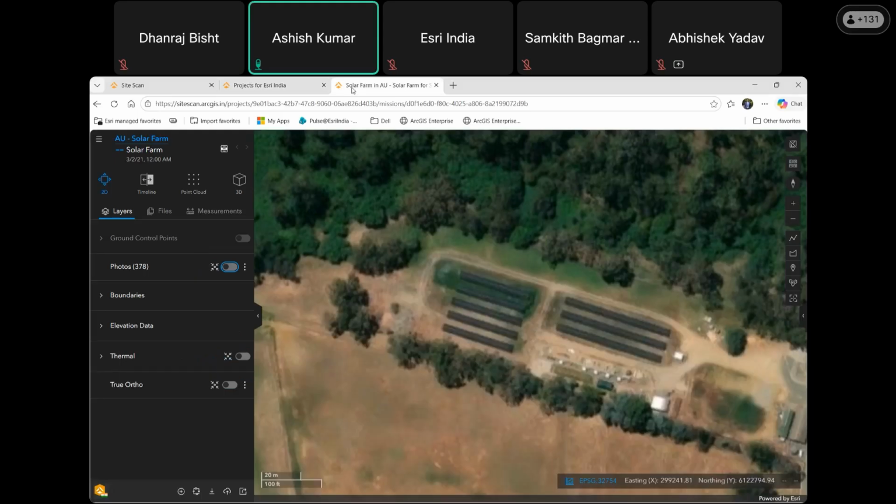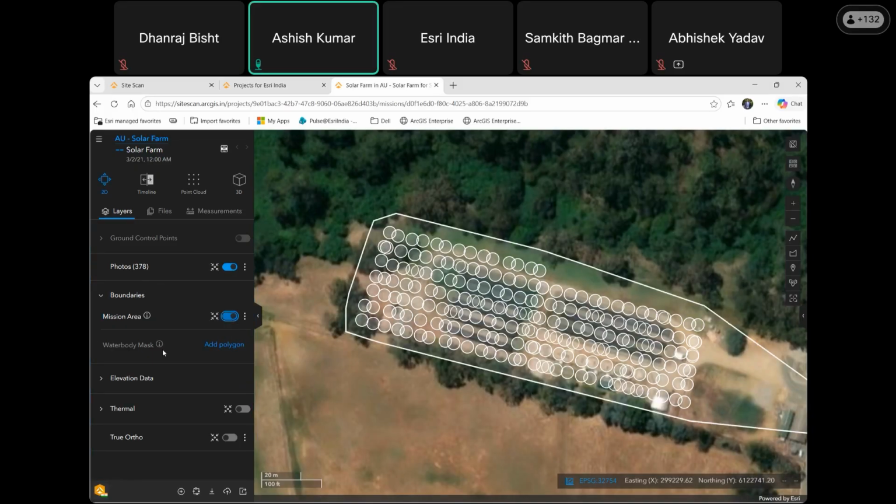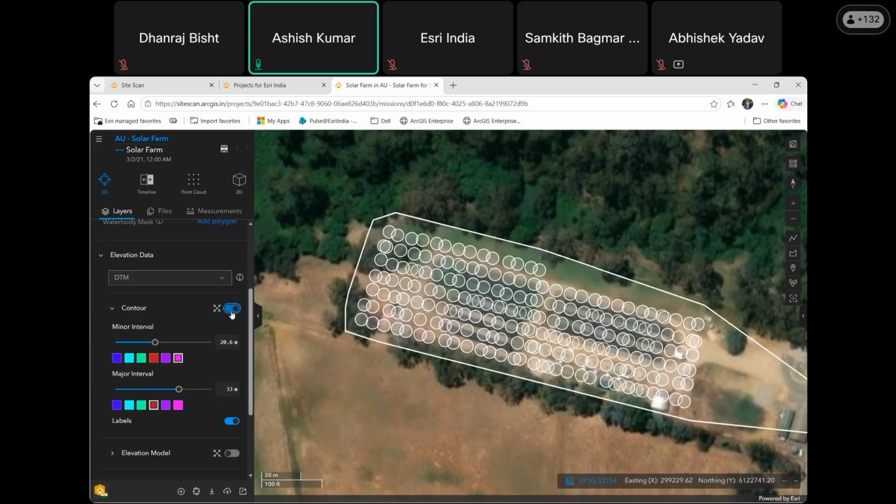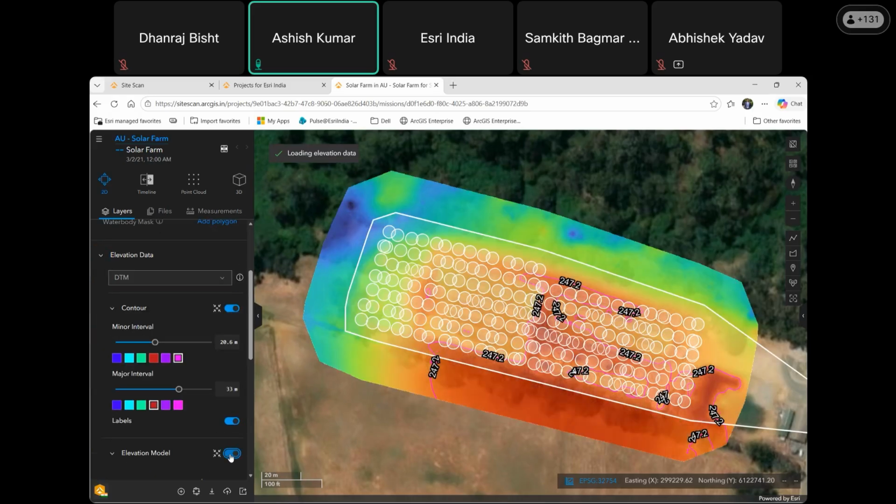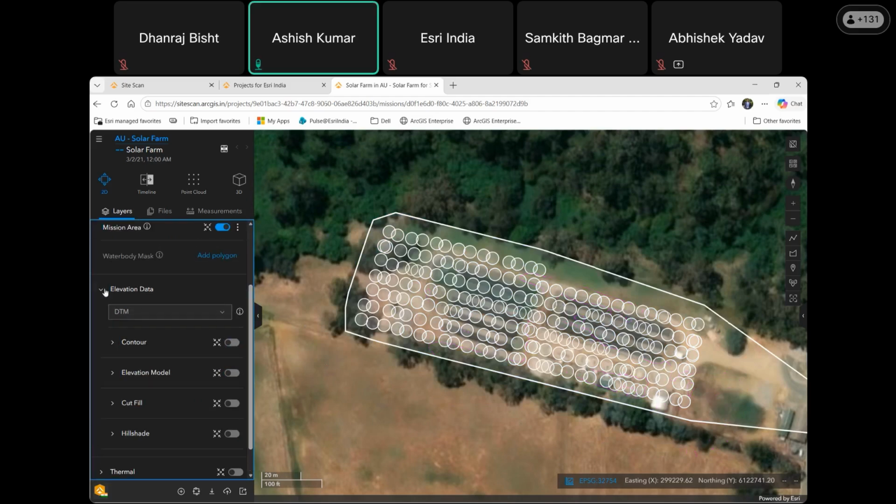Once a mission has been delivered as output, you can see different photos from the plan you created using ArcGIS SiteScan. You can see all these photos aligned together. You can see your mission area, how much area has been captured. Along with this, you see the elevation profile of your project area, and the elevation model right at a single push of a button.